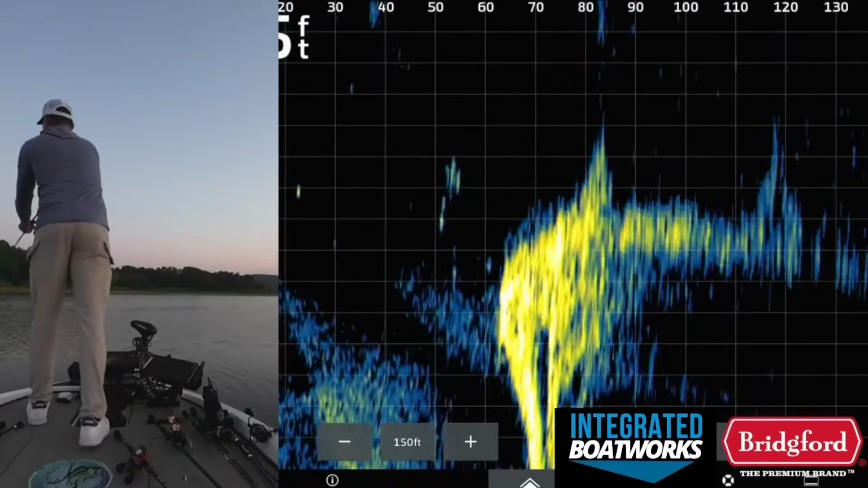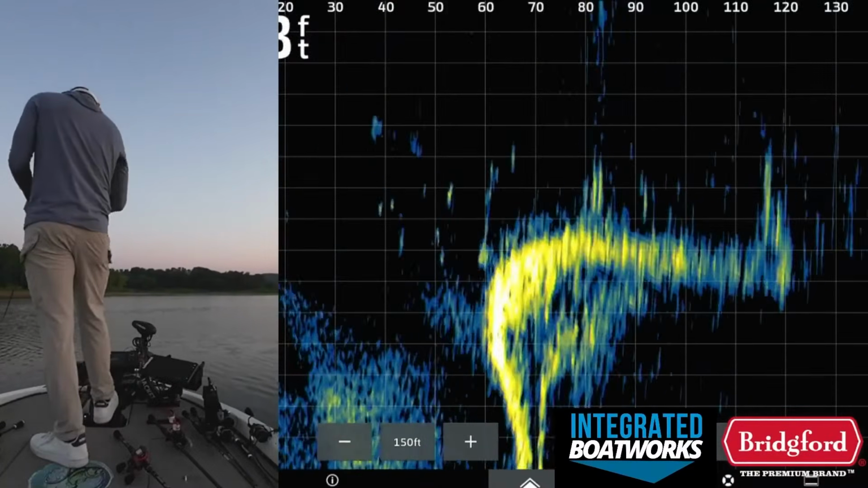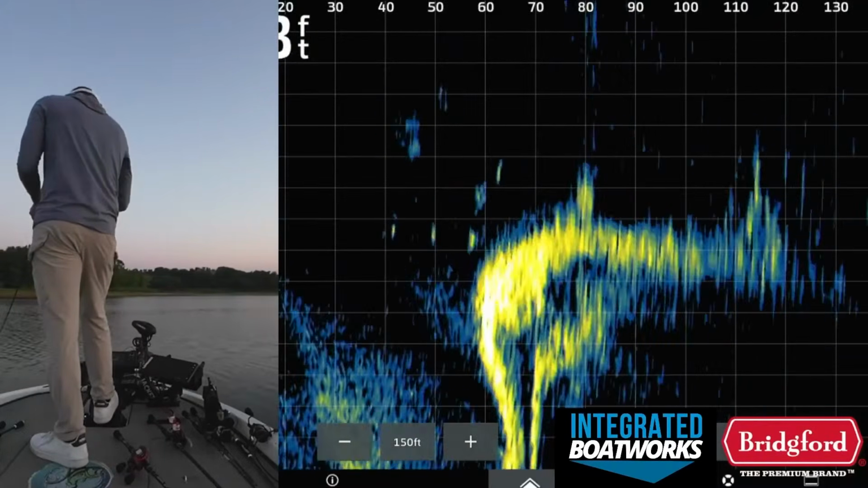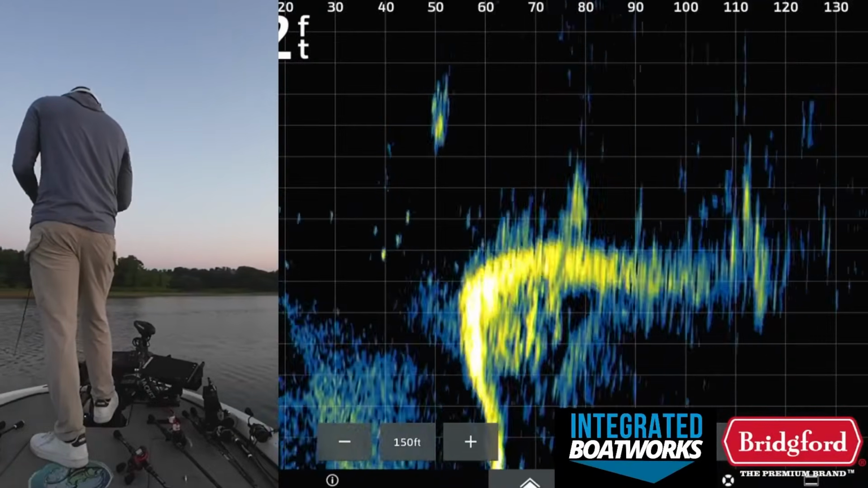I'm just going to fire this crankbait up there on that little deal. I don't know what that is right there. You can see it. It's about 80 feet out. Burn a deep dive around that. Again, I gave myself about a 20% chance to catch a fish here.